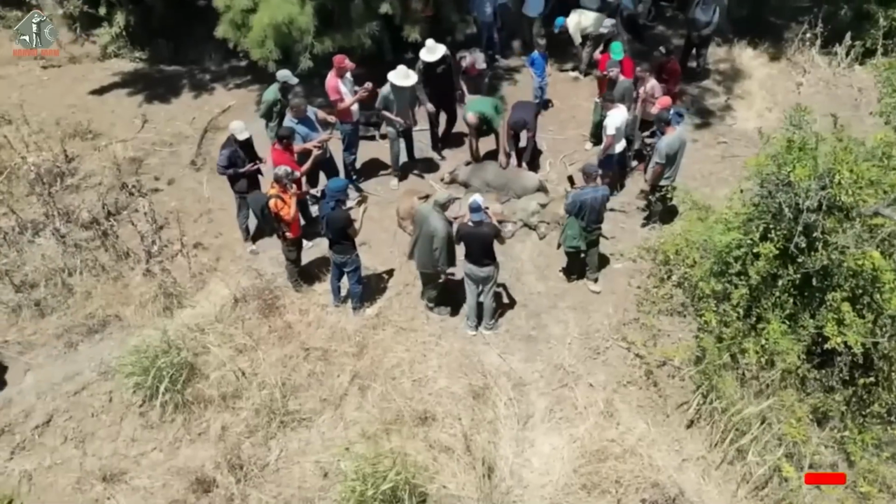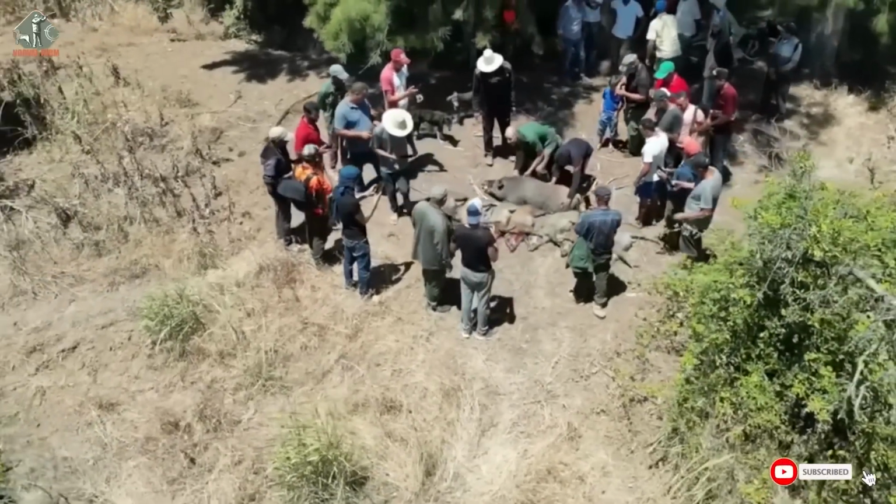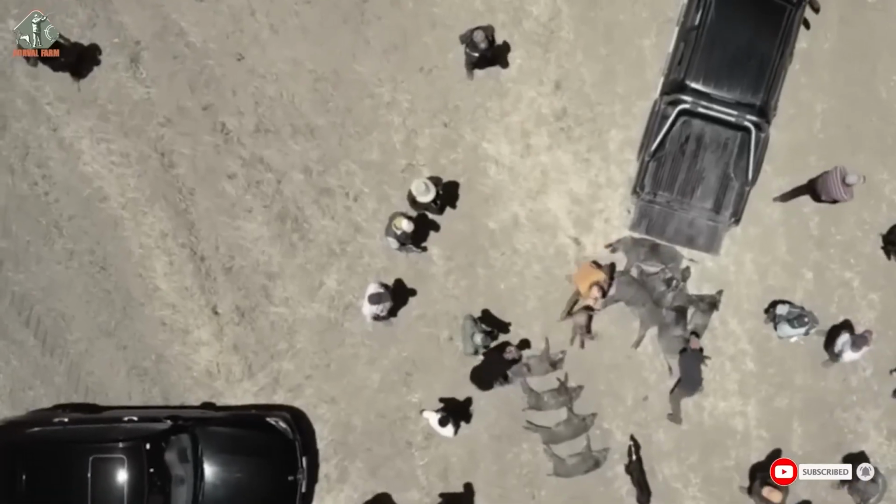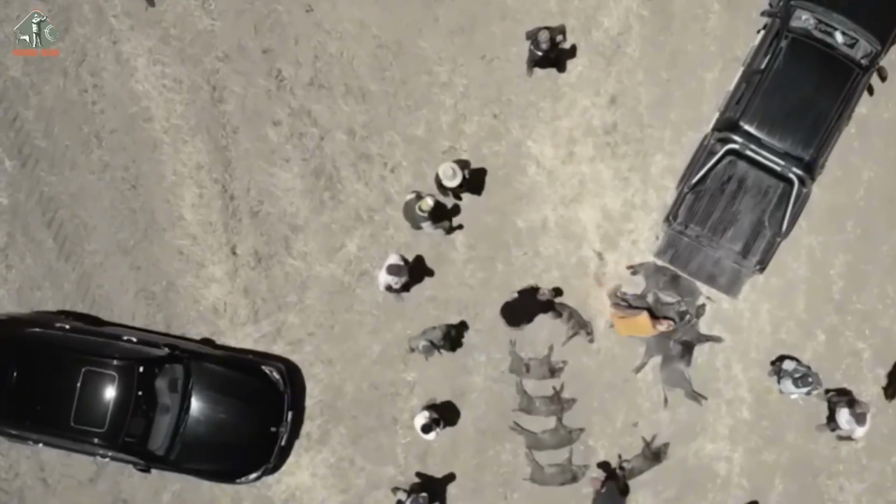The pigs are collected and transported back to the village, where they are sold to local processors. Wild boars are considered a delicacy in Germany in some regions.